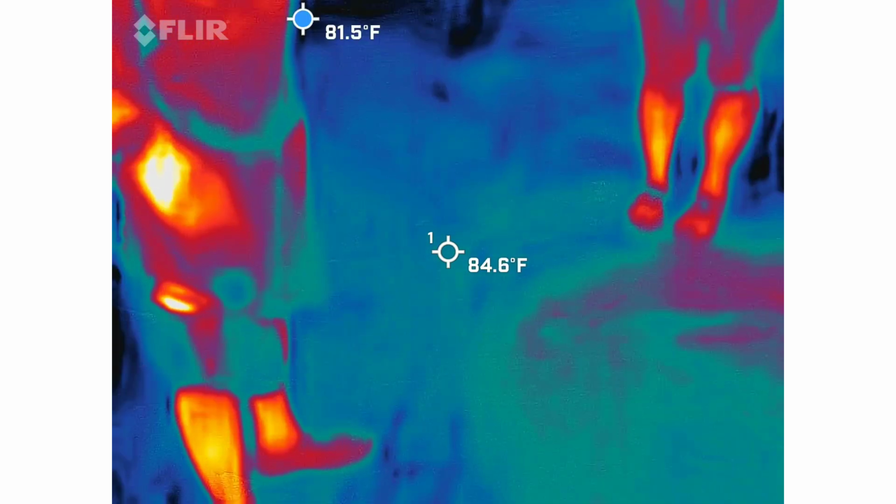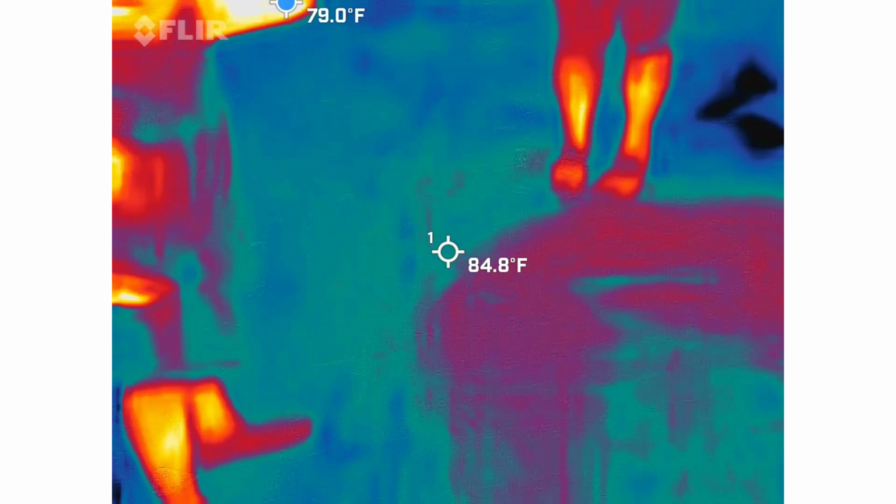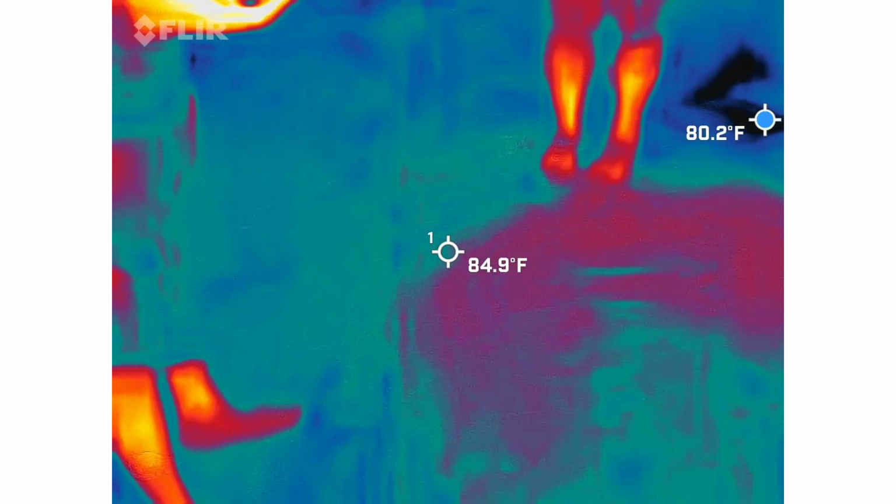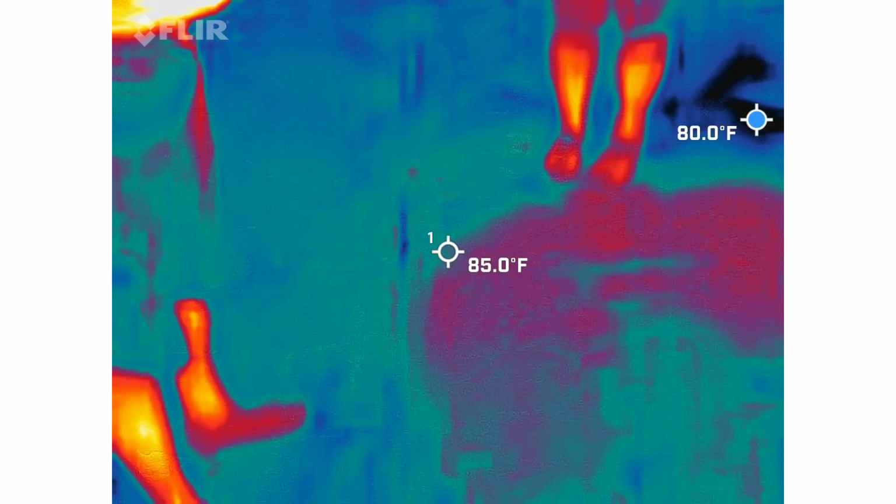With your camera, I have caught a little bit of weird cold spots as we exit the alley. So when we exit the alley, both of you are going to stop recording because we're going to be cutting through a neighborhood to get to our next stop. The next stop is another alley. However, I cannot take you all the way through it, like what we're doing now.